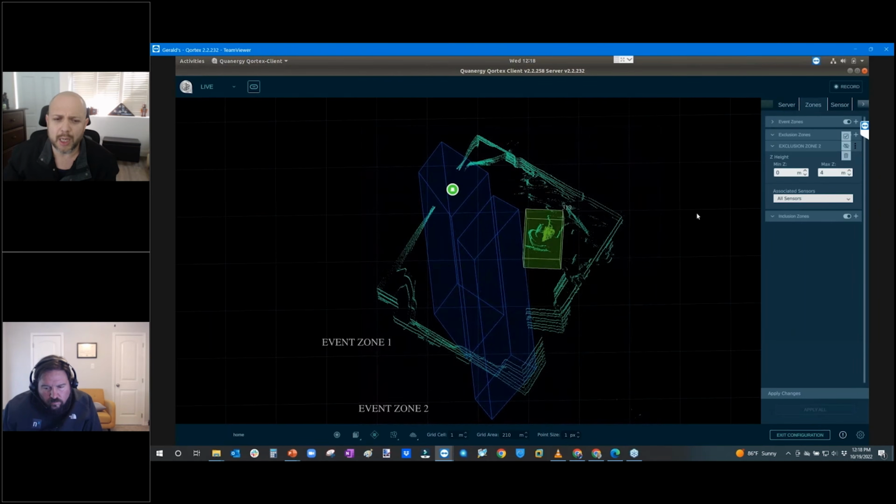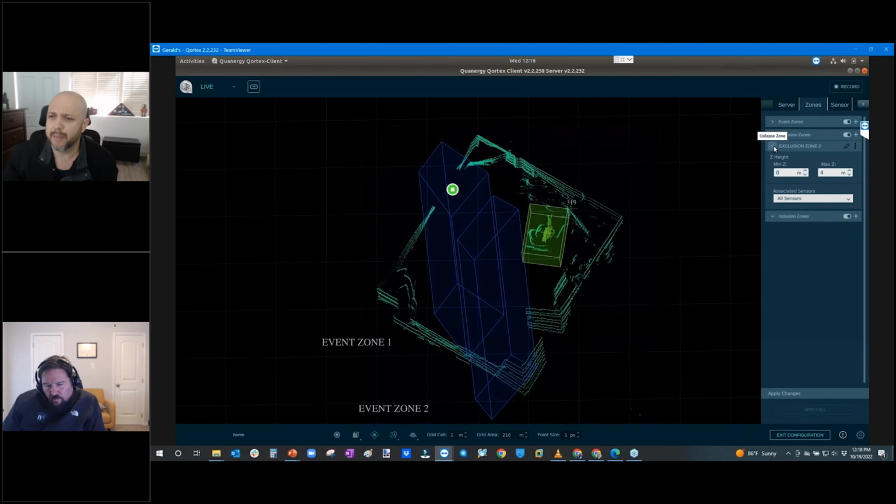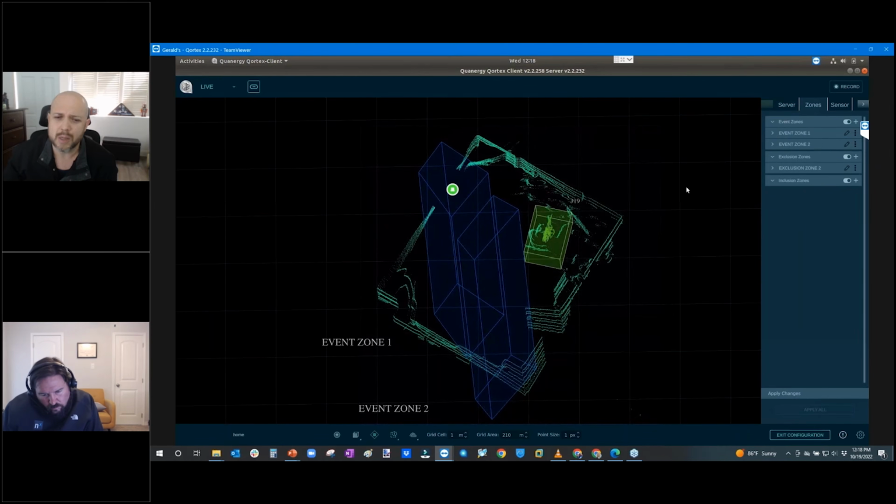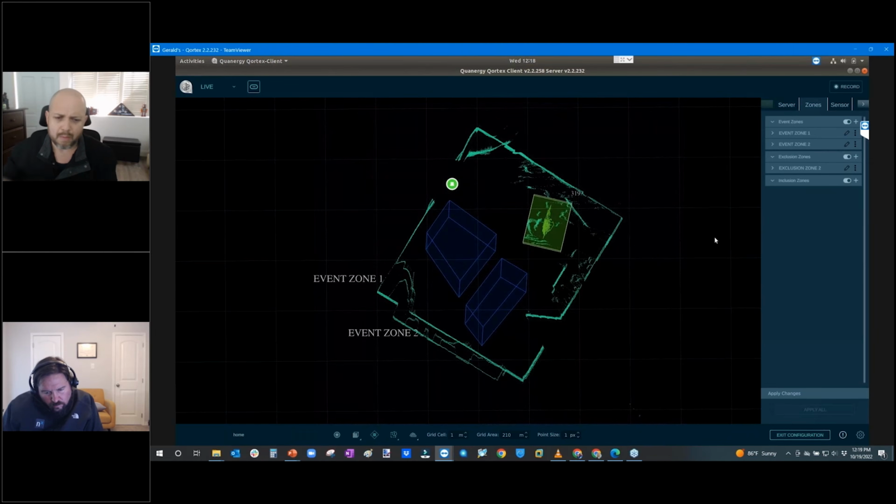And then I'm going to look at the actual inclusion event zones. So in here, I have 2 event zones. Let me minimize that and bring up my event zones. As you can see right here, these 2 event zones are 3D polygon shapes. I could create as many as I want within the 3D space. Now, these 3D zones are the event zones that are going to trigger alarm events into NX momentarily.